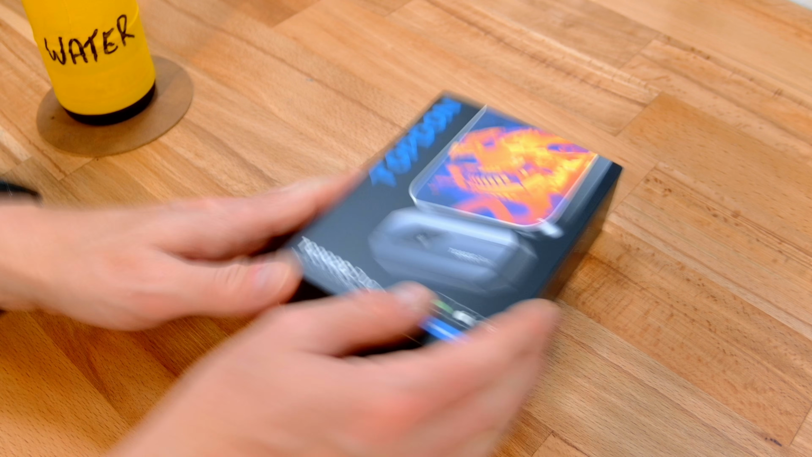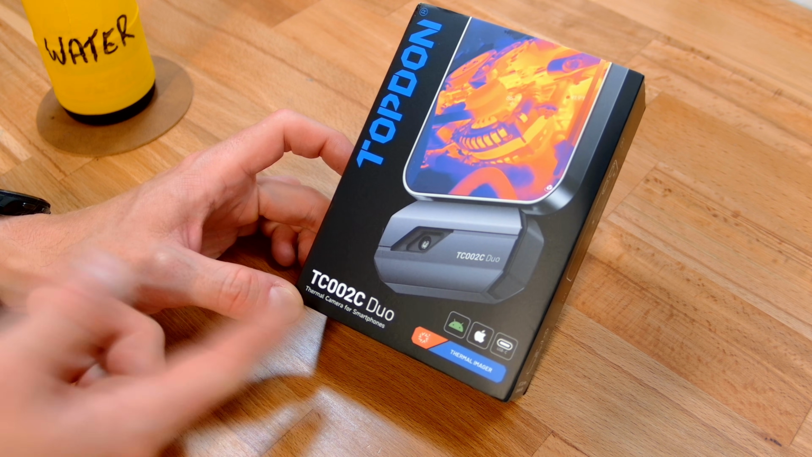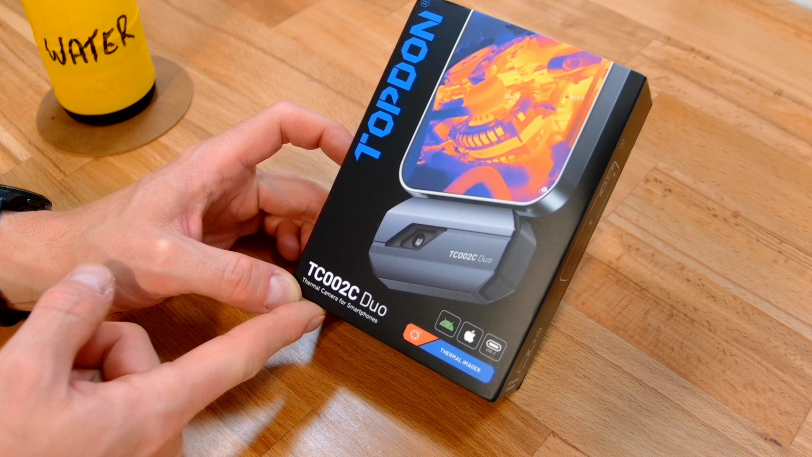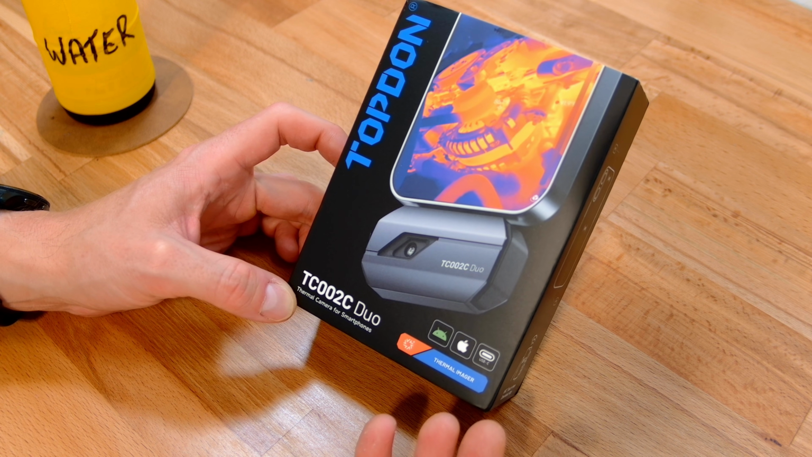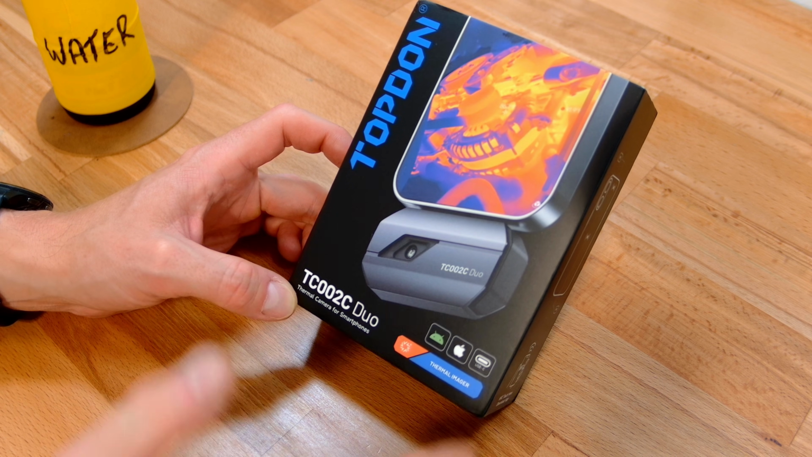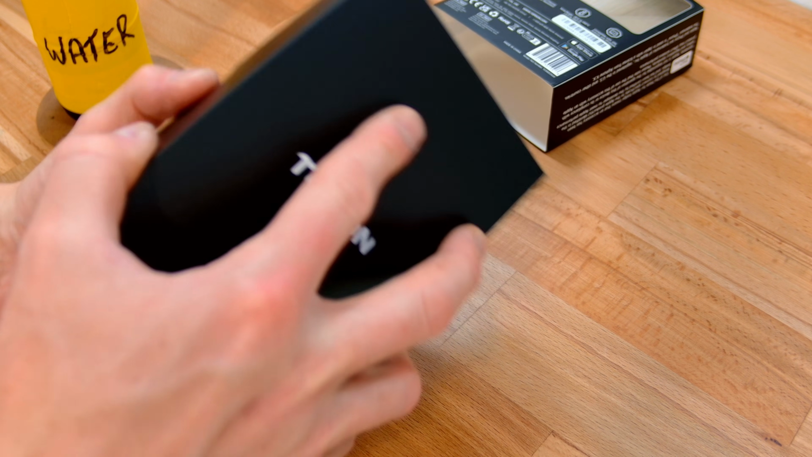So first things first, we have the TOPDON TC002 Duo. Now, I have reviewed other TOPDON products before, including their thermal cameras, but I've got a lot of TOPDON products that I thoroughly enjoy. So this one is a newer one that's a bit higher spec, more features, and we're going to try that out. Let's have a look at what it's got.